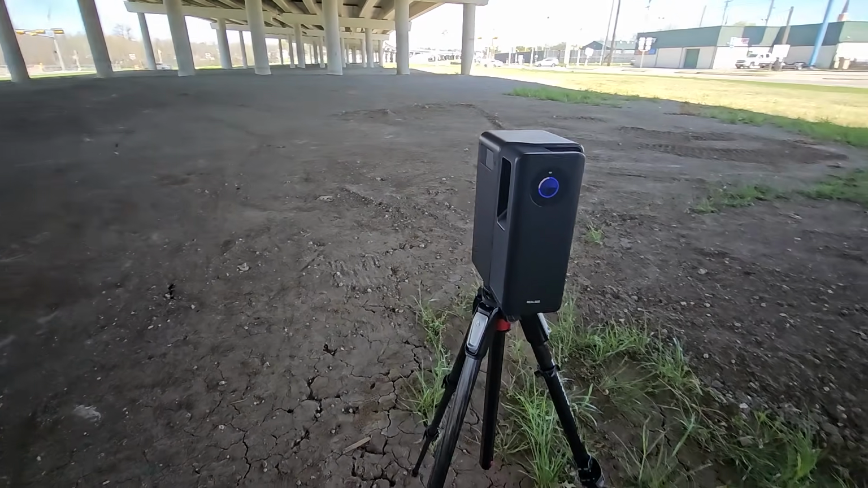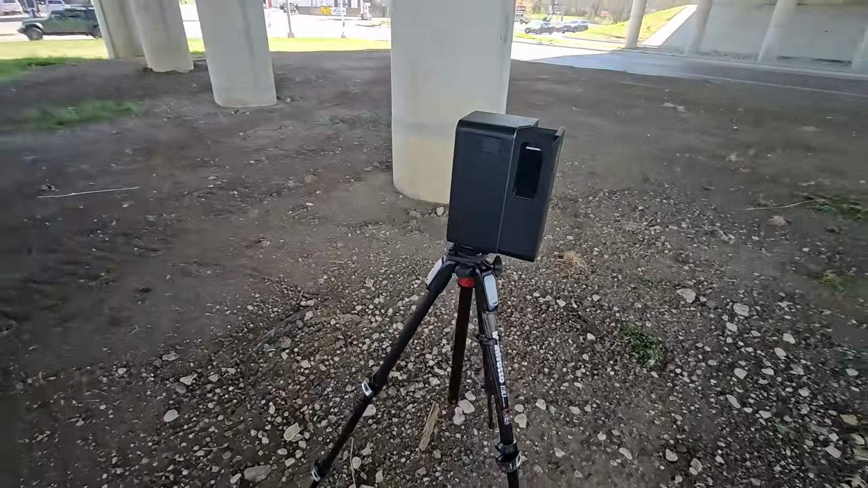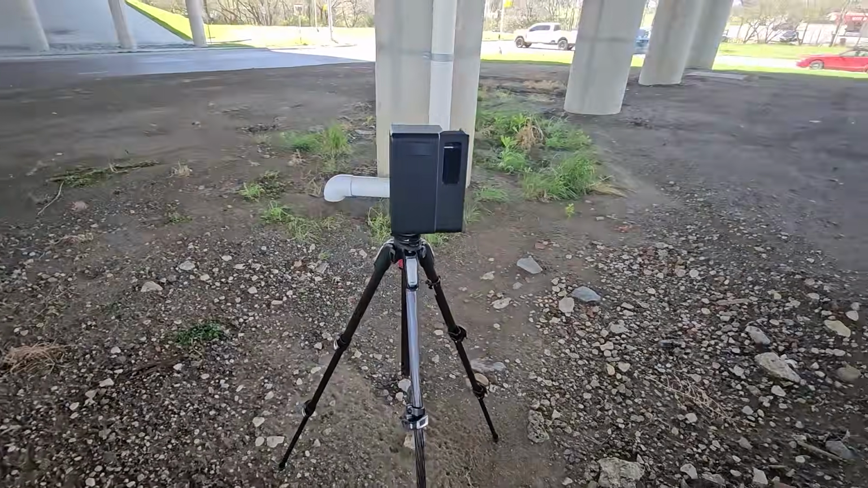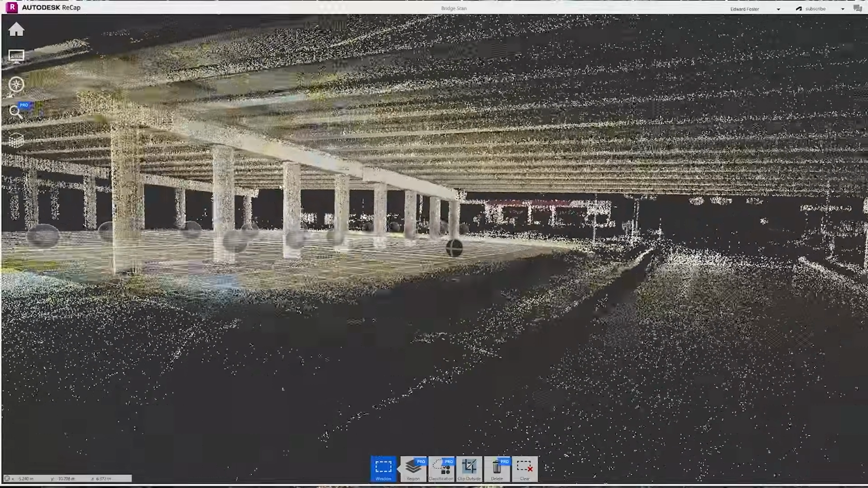I'm standing under a Texas highway overpass with a LiDAR scanner. And the bridge deck above me is maybe around 27 feet, and there are structural columns 2 rows out over 100 feet away. And I want to know if this thing can reach all of it.